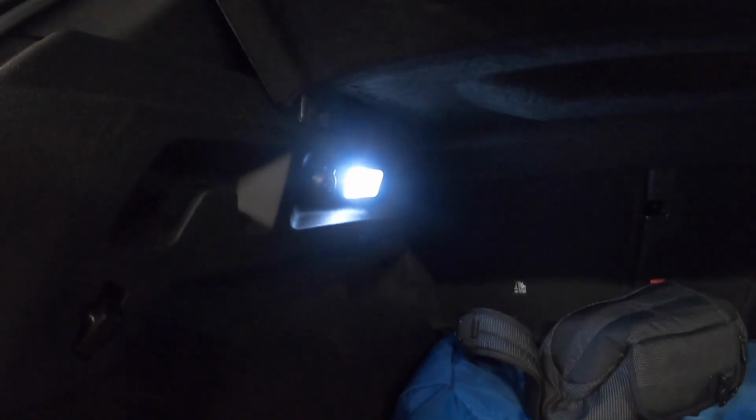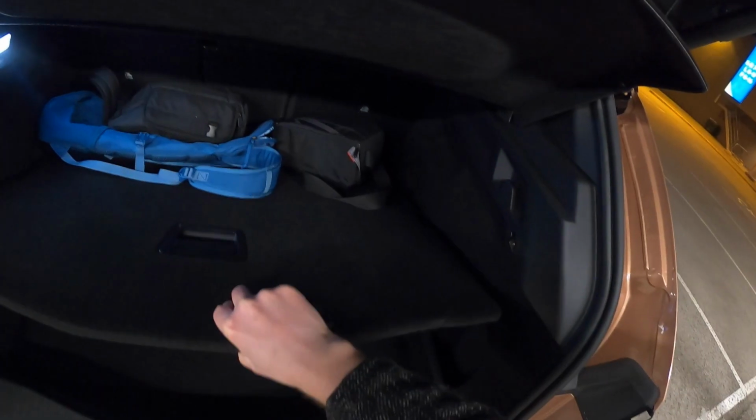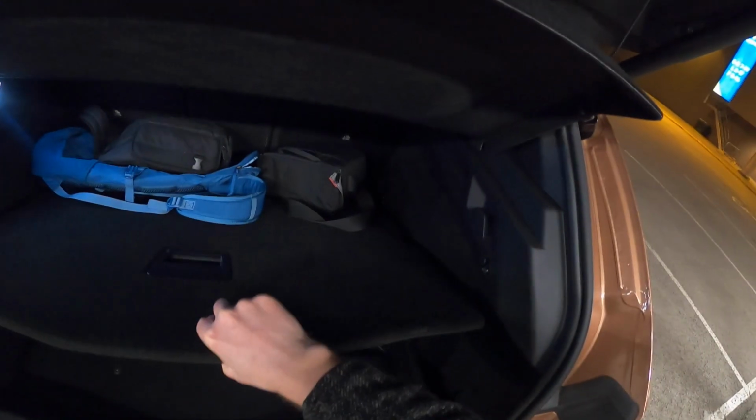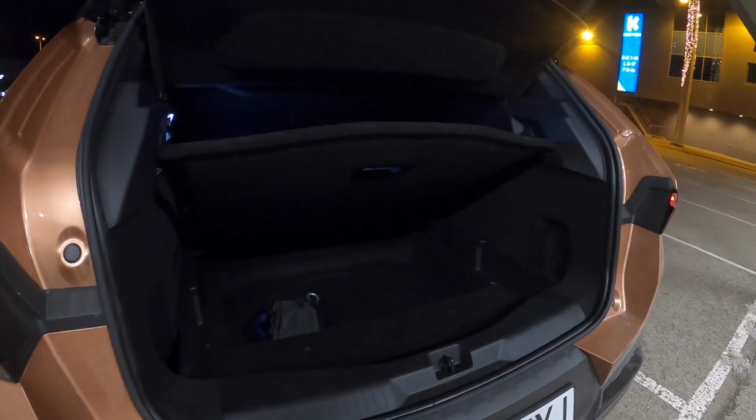One light there. We have 40/20/40 folding rear seats, a strap here, and the spare tire is optional. And really cool is the fact that there are those hooks, so you don't have to hold the floor of the cargo area up by yourself. Quite convenient.